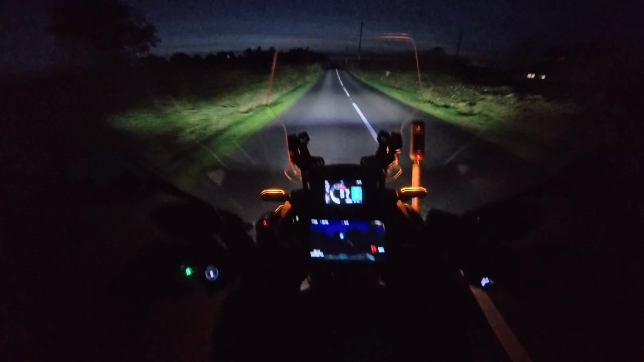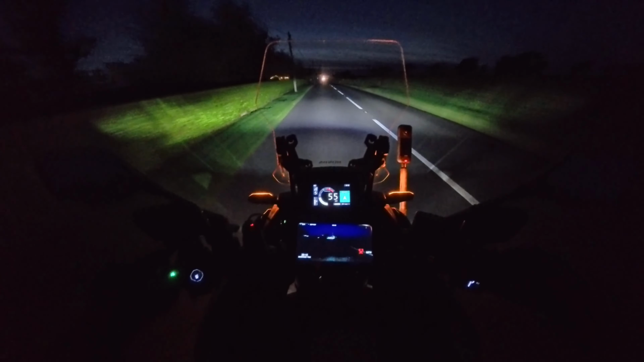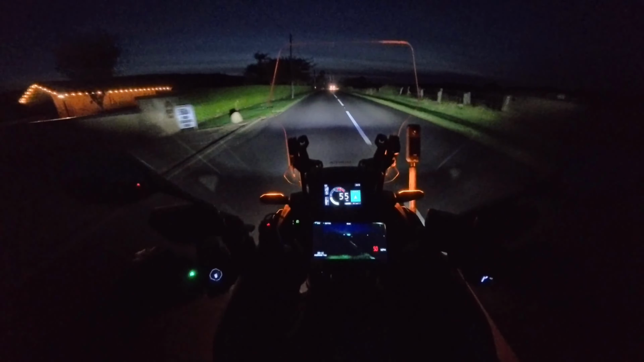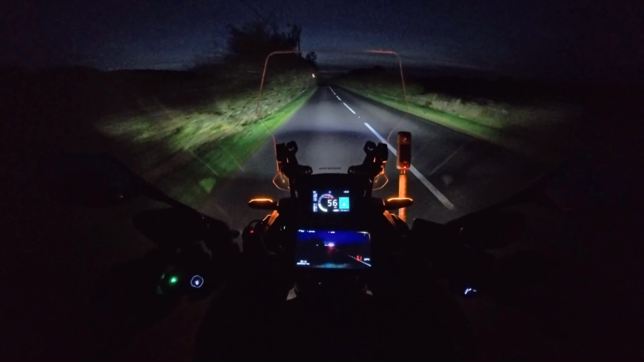So we've got main beam, lights the road up quite well ahead. So main beam, dipped beam, main beam.